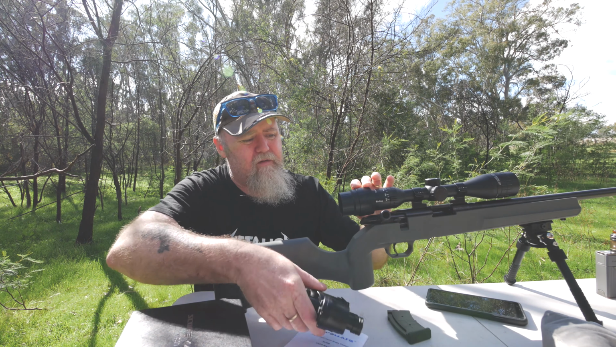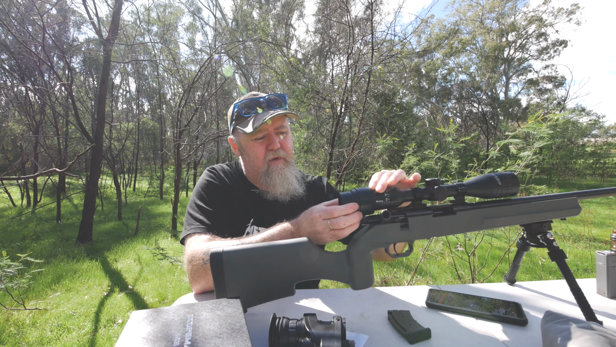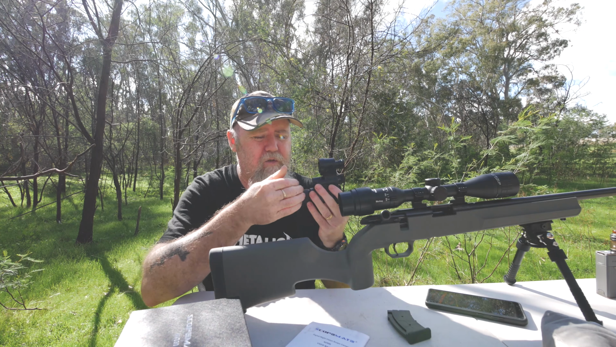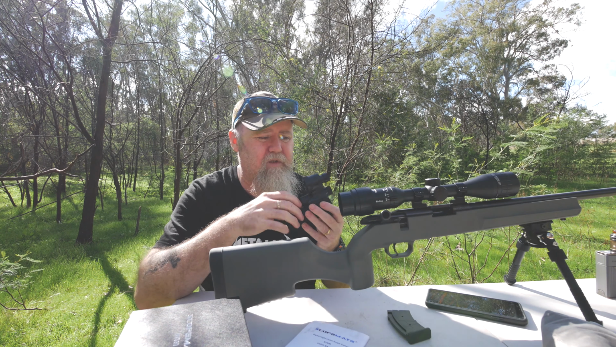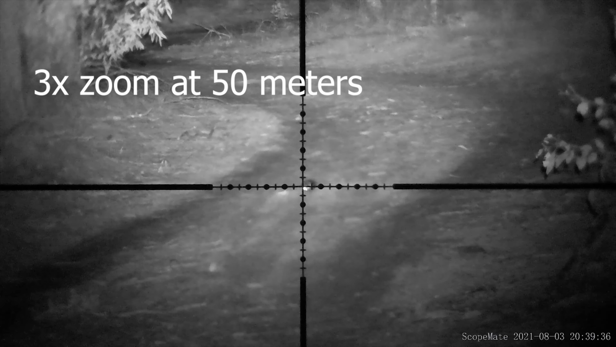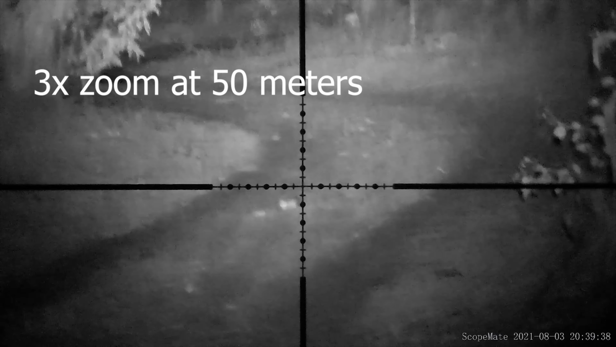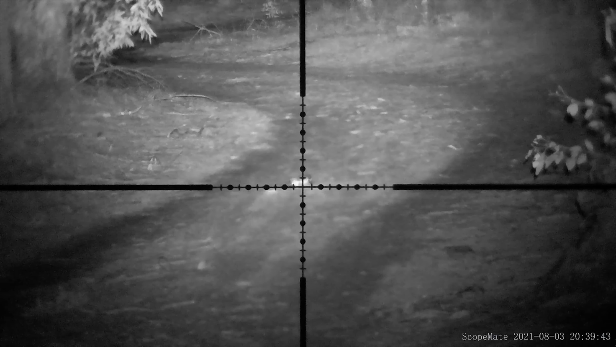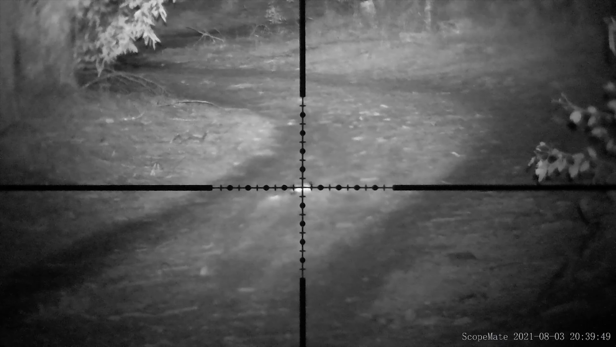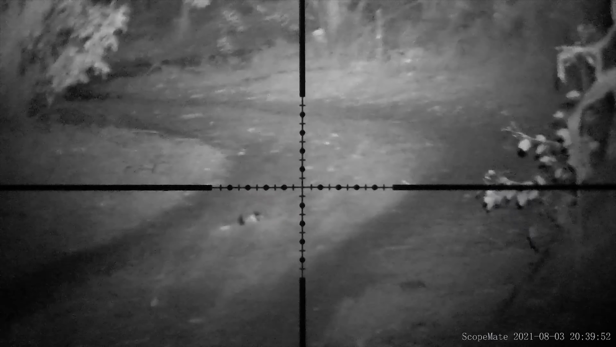I found that you try and mount it as far back as you can get it, because that widens the picture up. It is a 16mm lens on this, so when you do it, it does actually crop in a bit on the image. So when you have, say for instance, a 3 to 9 power scope, this is pretty much like 2 times zoom. So when you put it on this, your 3 to 9 sort of turns into a 6 to 18. So it changes what your objective is in your scope settings.